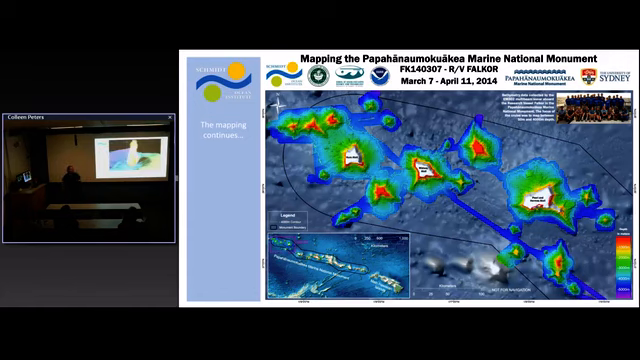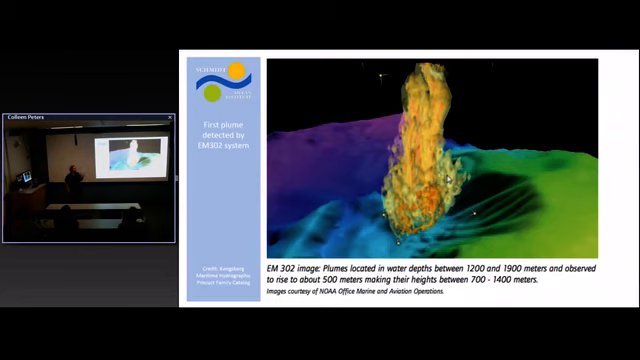So how many of you have heard of... excuse me, let me jump back a second. My other contribution, if you will, in the field came early in 2009 when we were first using the very first Kongsberg EM302 system.